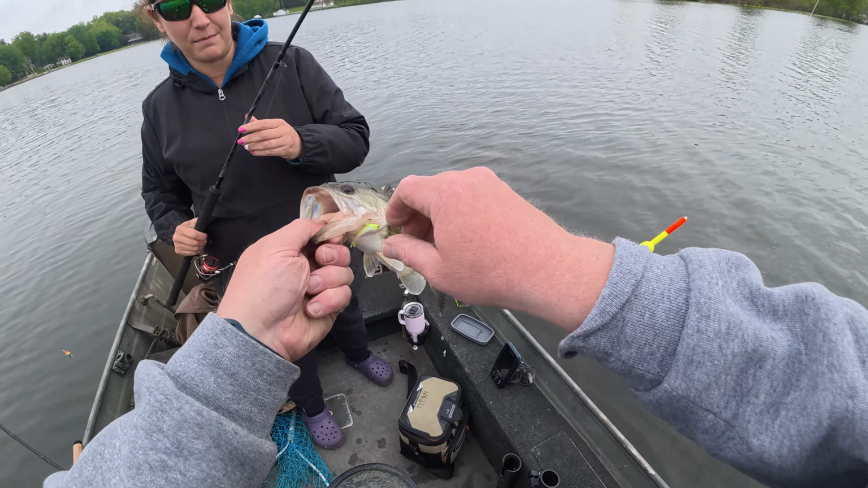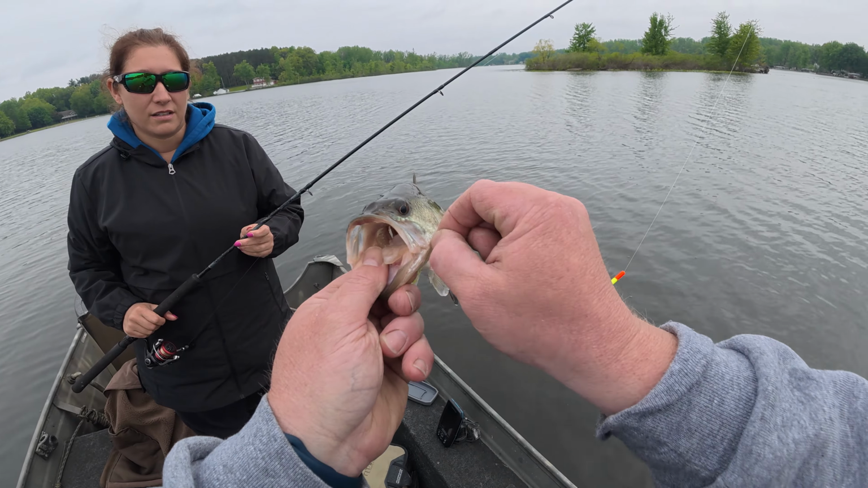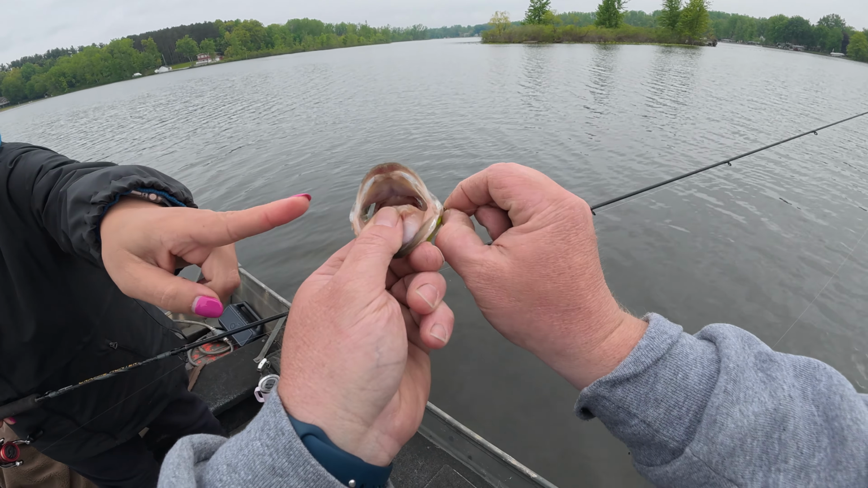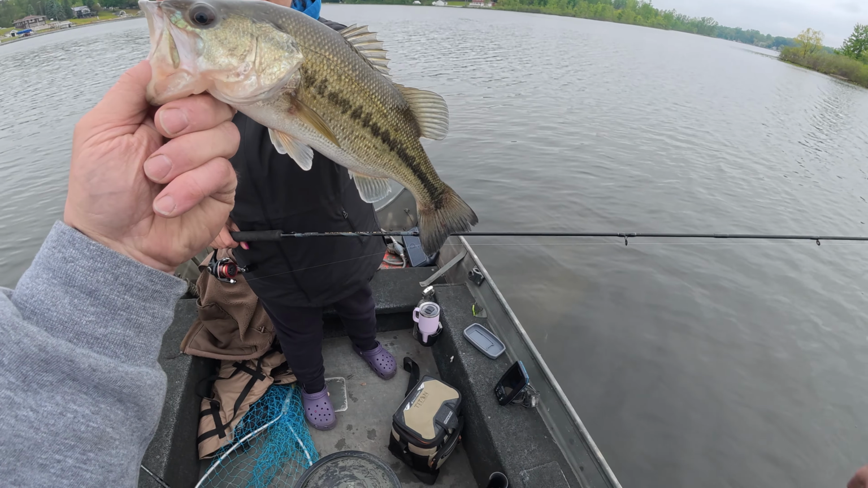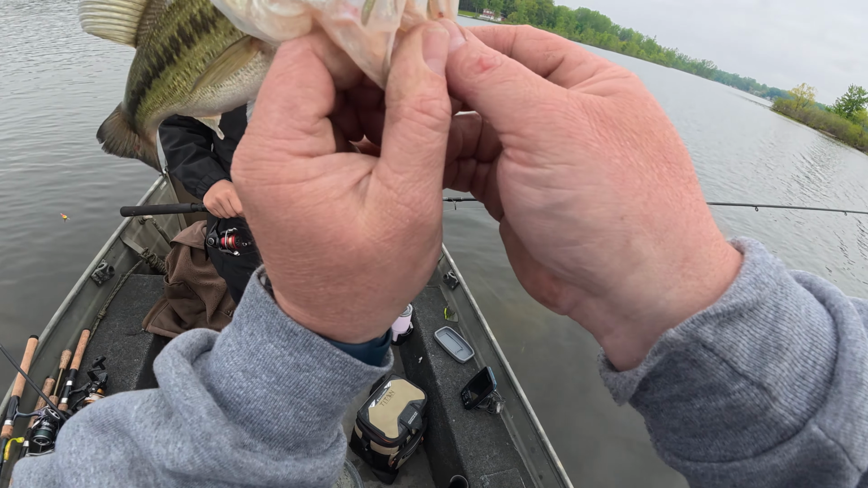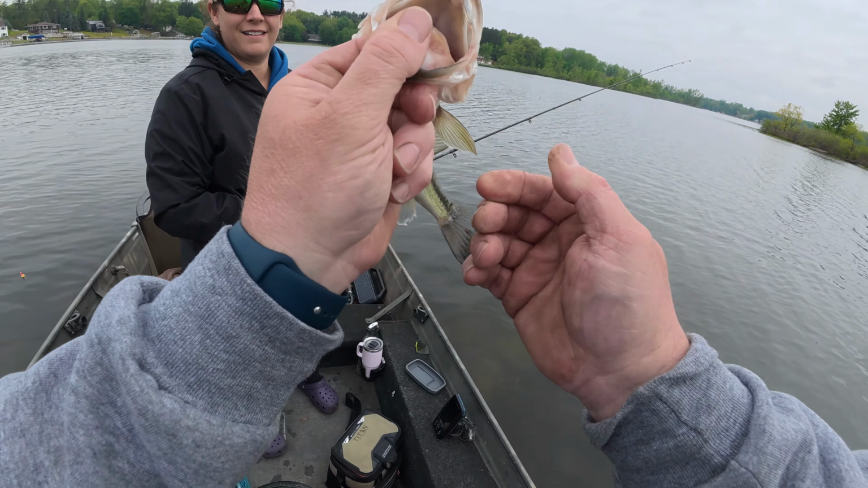Oh, buddy. He's about the same size I've been catching. Maybe a hair smaller, yeah. He's got pretty, like, oh, maybe it's my glasses. No, he's got pretty iridescent spots, like right under his eyes. Oh, wow. Cool. That's a beautiful little fish.